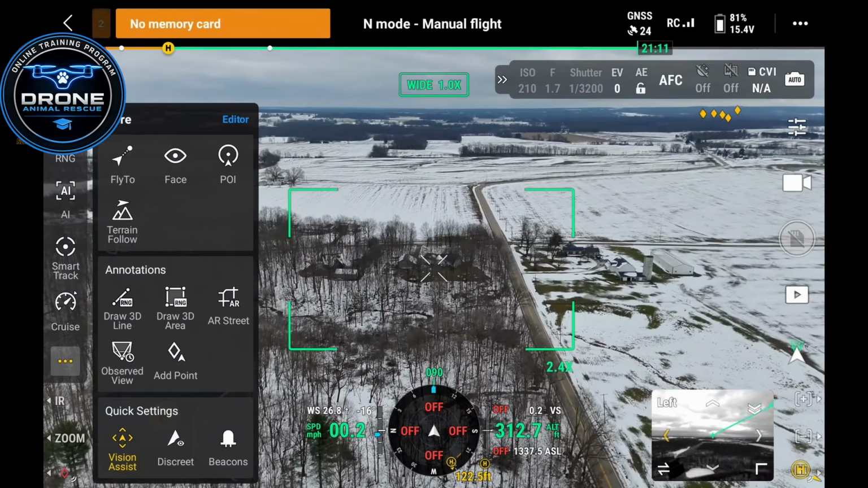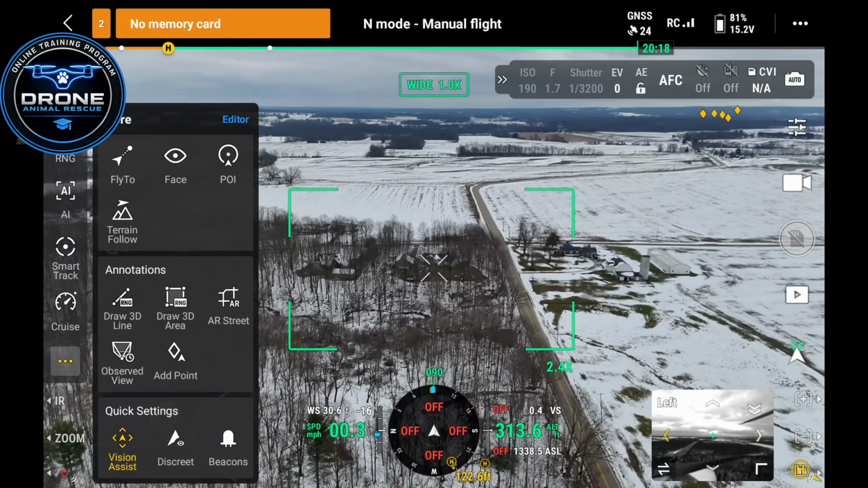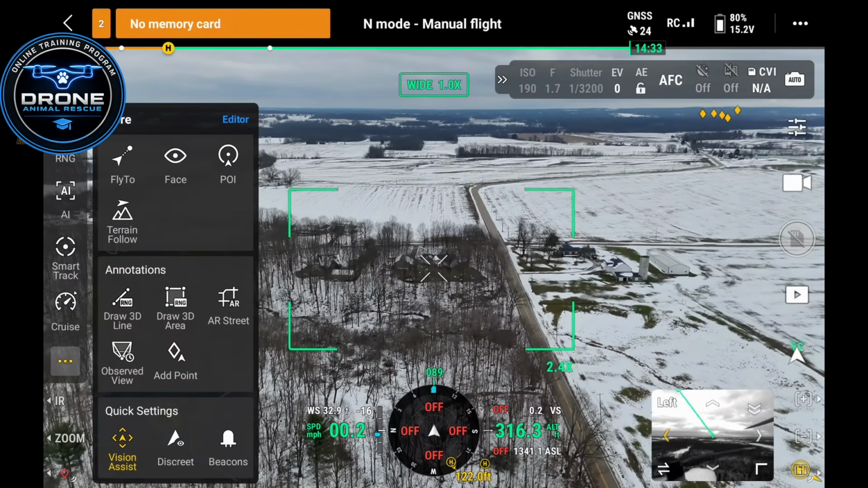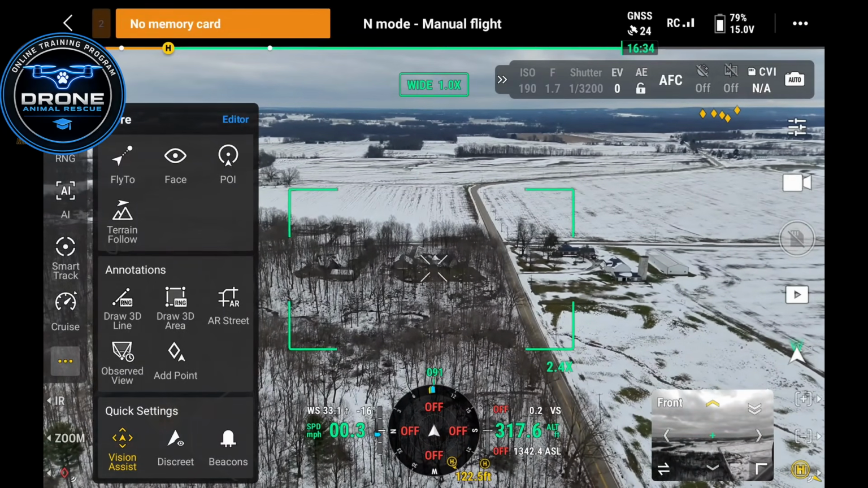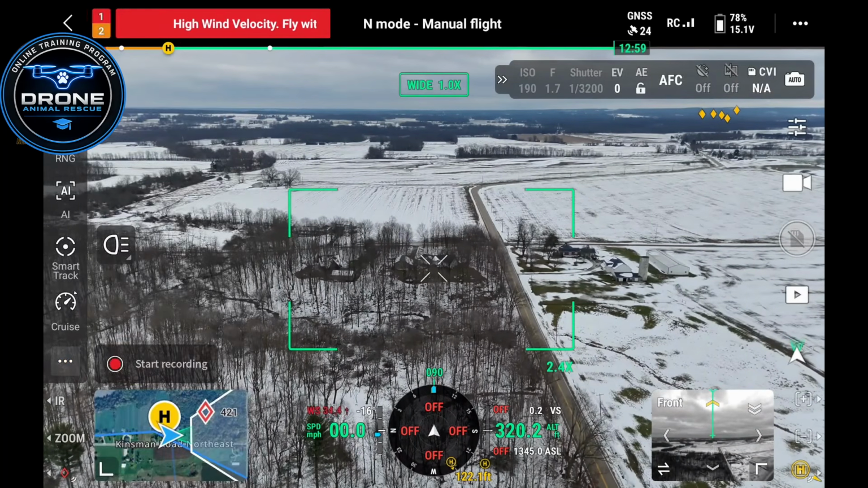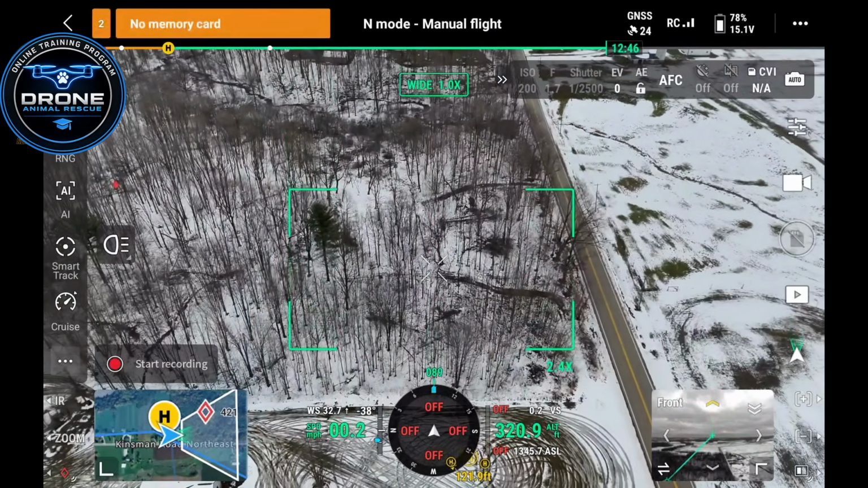The next big setting that I want to show you guys is going to be your observed view. So what the observed view does is it's going to highlight on your satellite map the view that you've observed with your camera gimbal. It's just going to kind of highlight the angles that your camera looked at, and that, I don't want to say covered, but we'll get into that. When you turn on your observed view, you're going to see in the bottom left corner an emblem show up that says start recording.